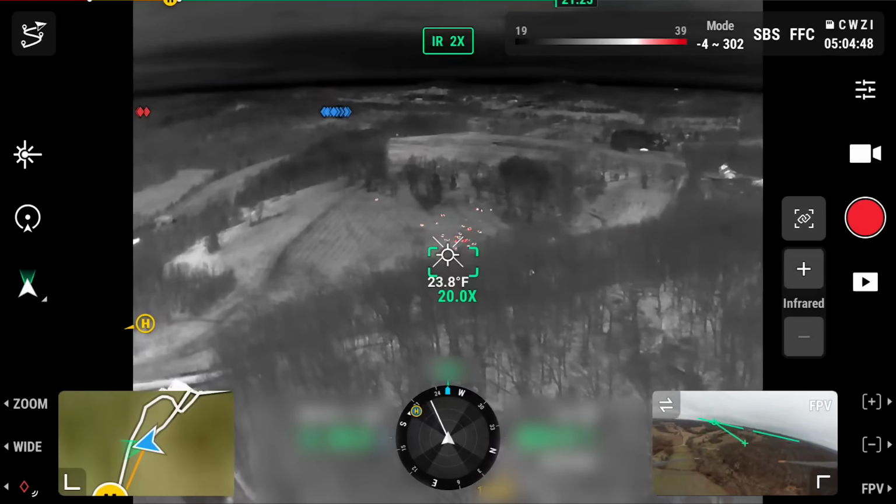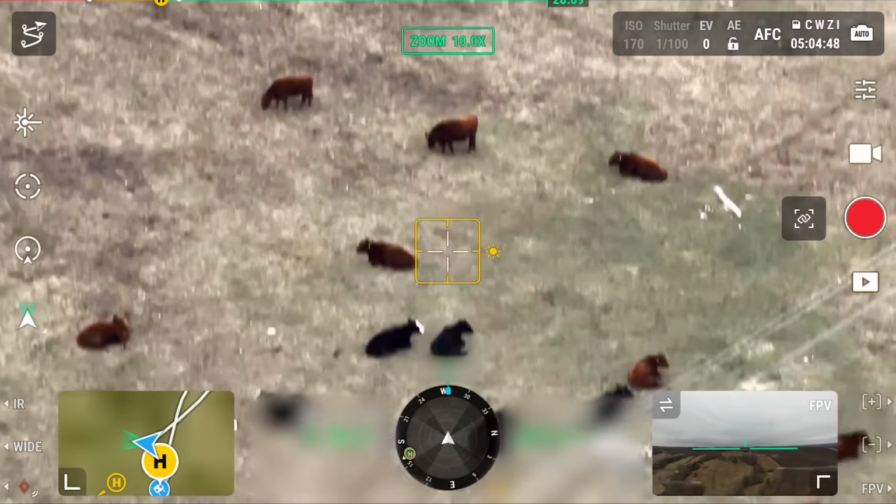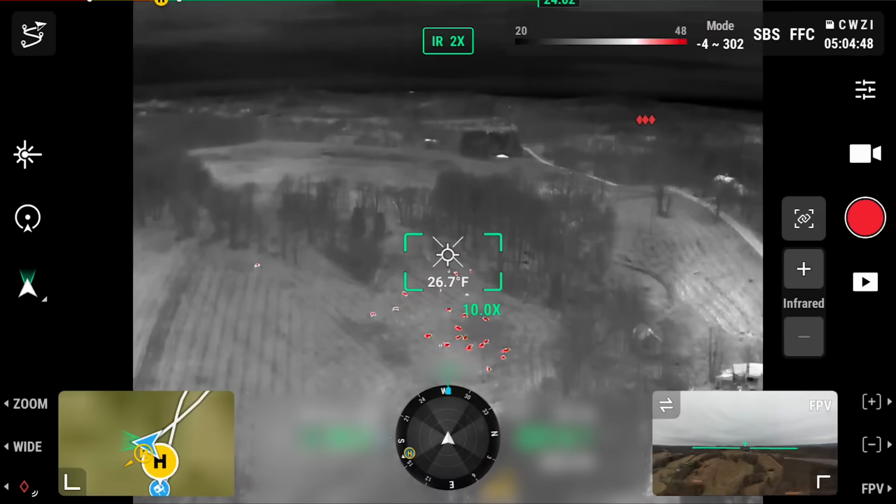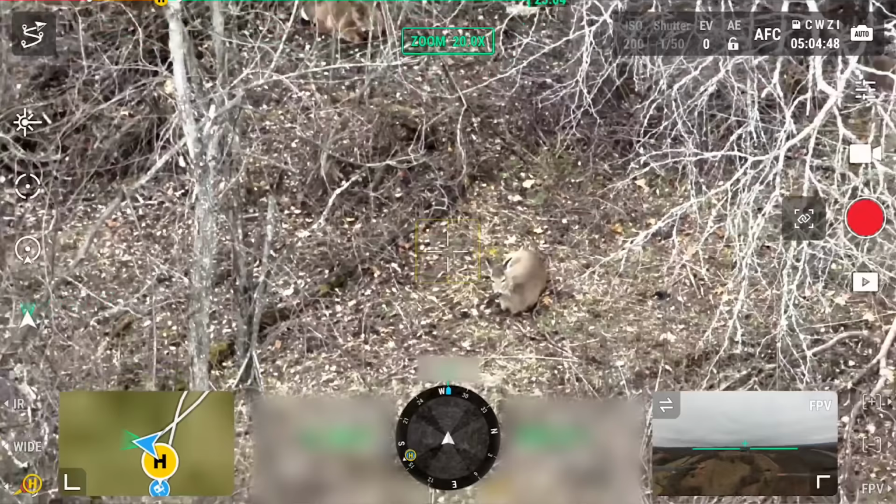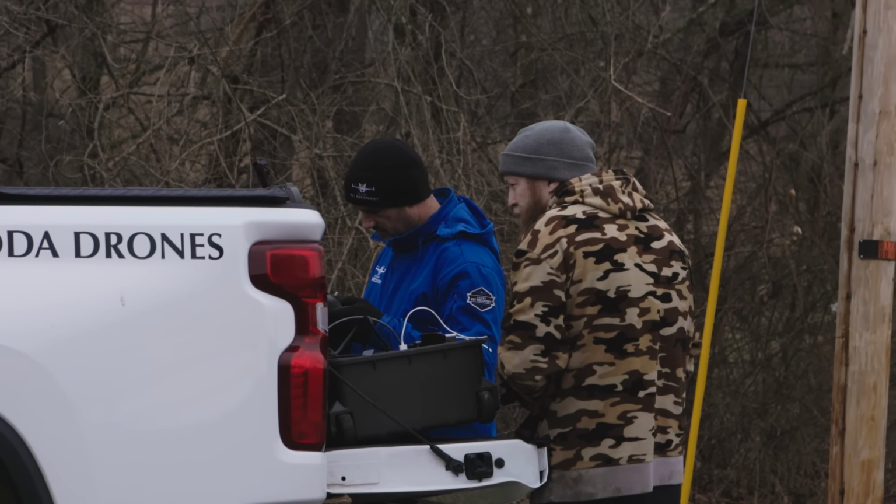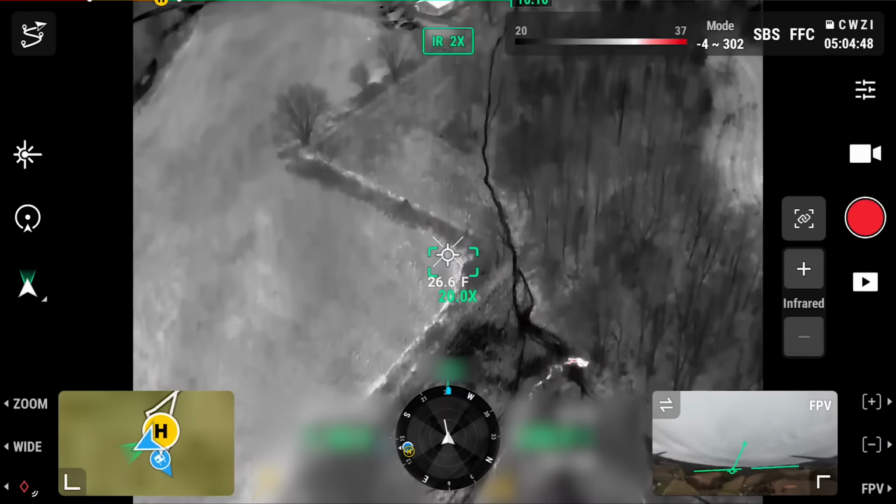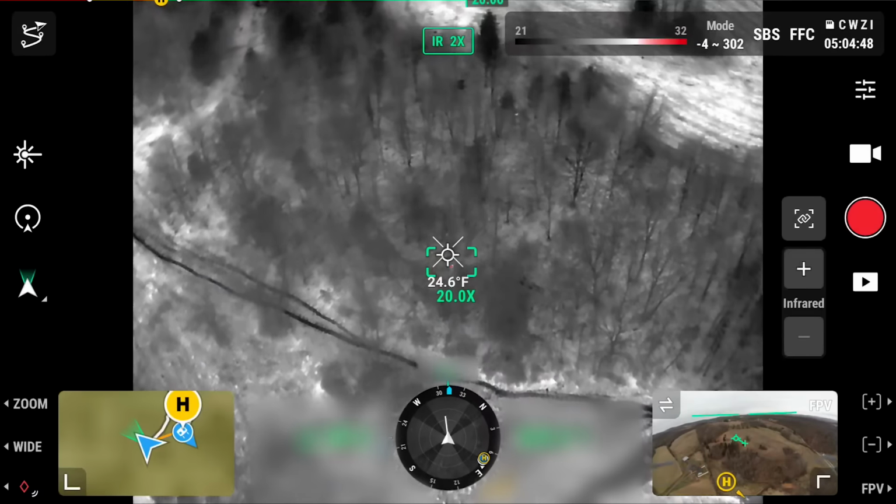Yeah, see it there on the hill, all those red dots? Yeah, so that's all of the cattle over there. Deer. I don't see them there. Probably, is that a farm cat maybe?